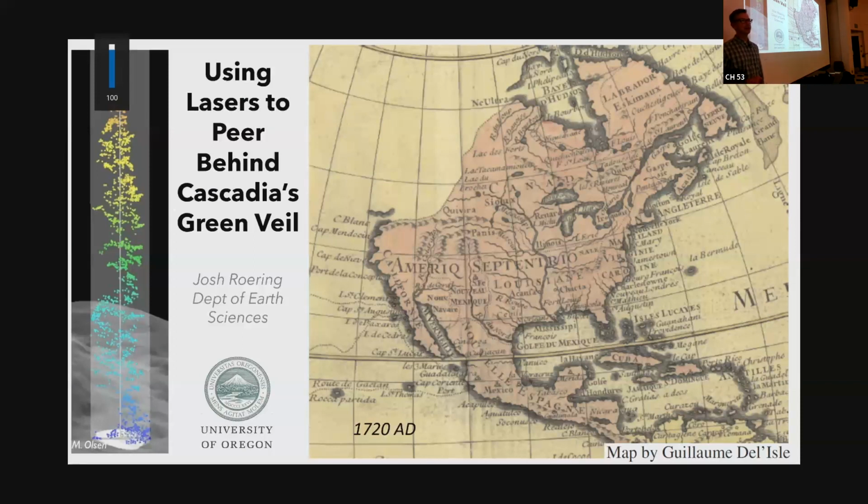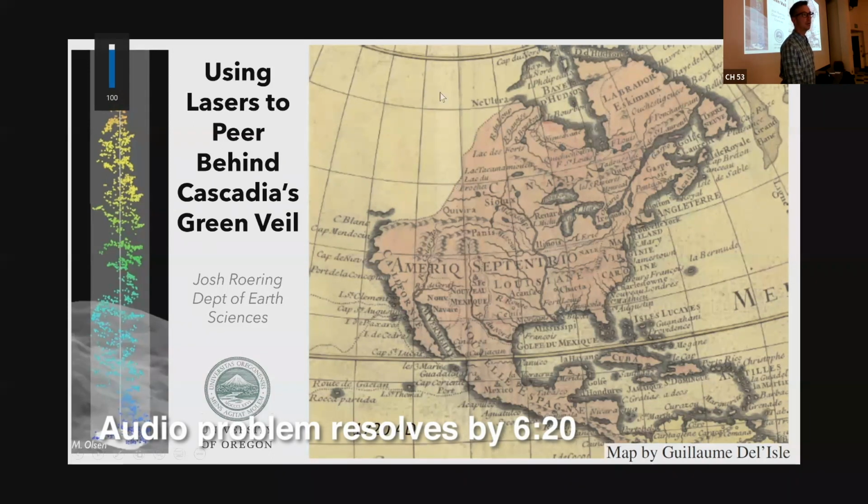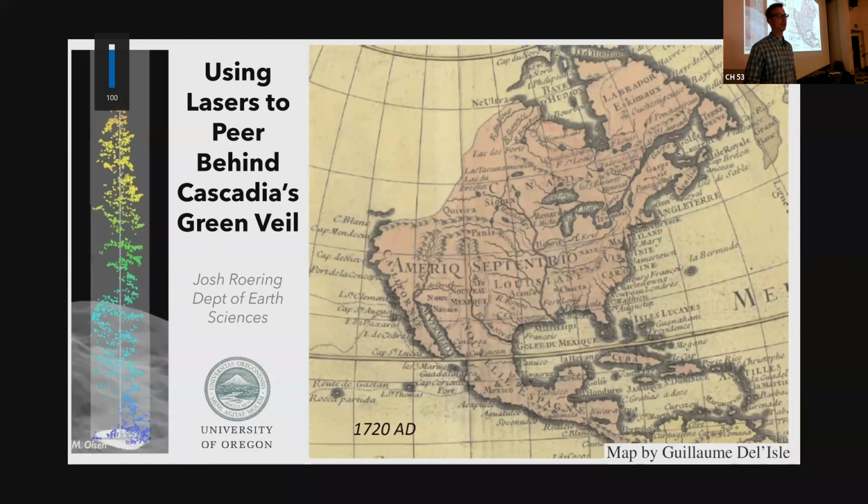Today, I'm going to tell you about how we can use lasers to look behind all those trees, Cascadia's green veil. I want to contrast the perspective of North America by a French cartographer. This was taken from a volume by Brian Atwater, from 1720, so 300 years ago. The French cartography world envisioned North America like this, and you can see there's something pretty big missing right there. For Zoom people, our whole world is sort of a big question mark. There's a dashed line right there, meaning geologists don't really know what's going on back there.